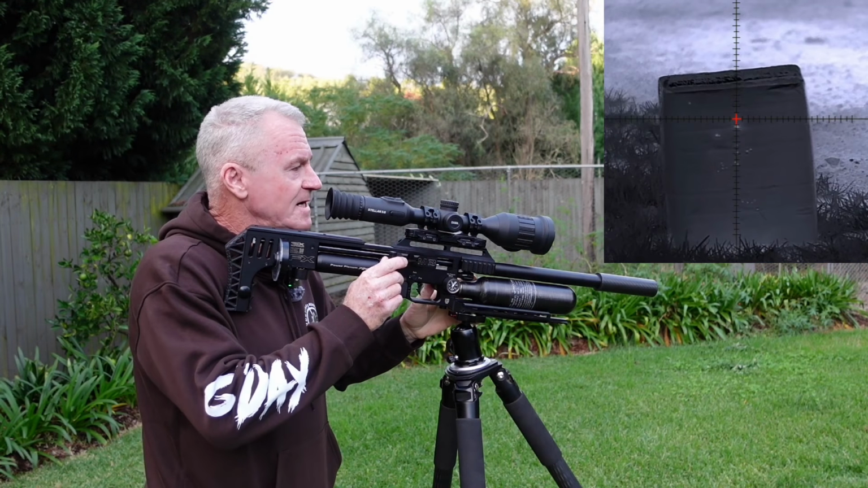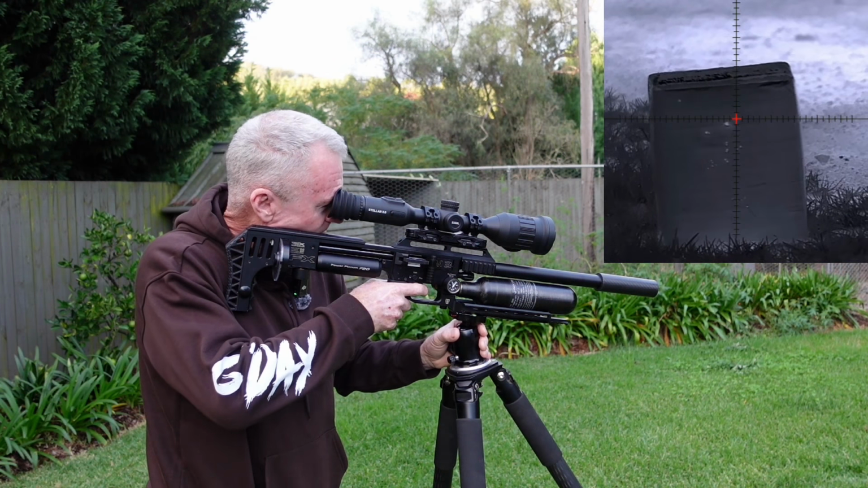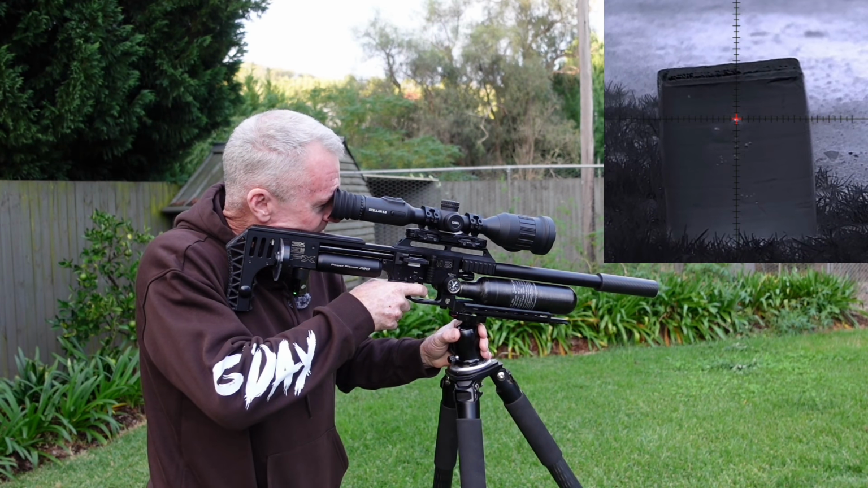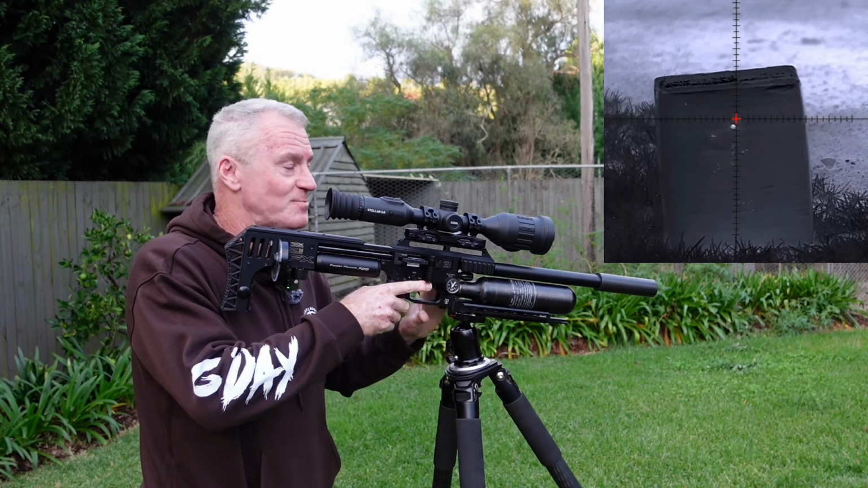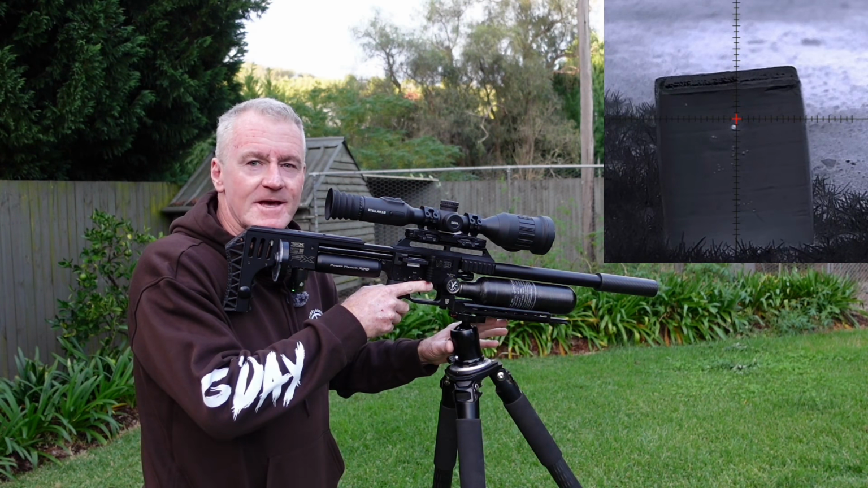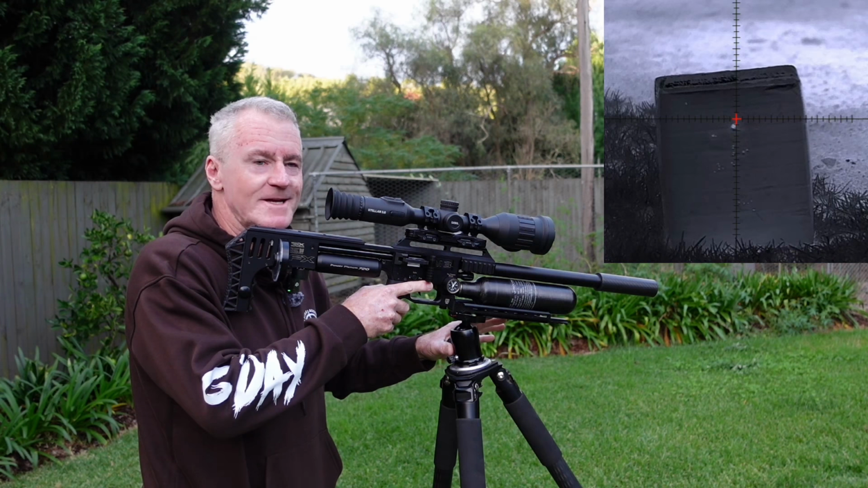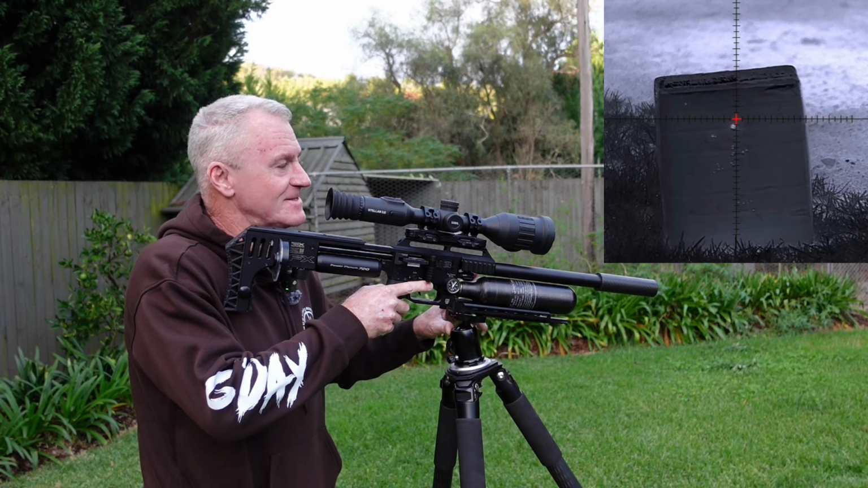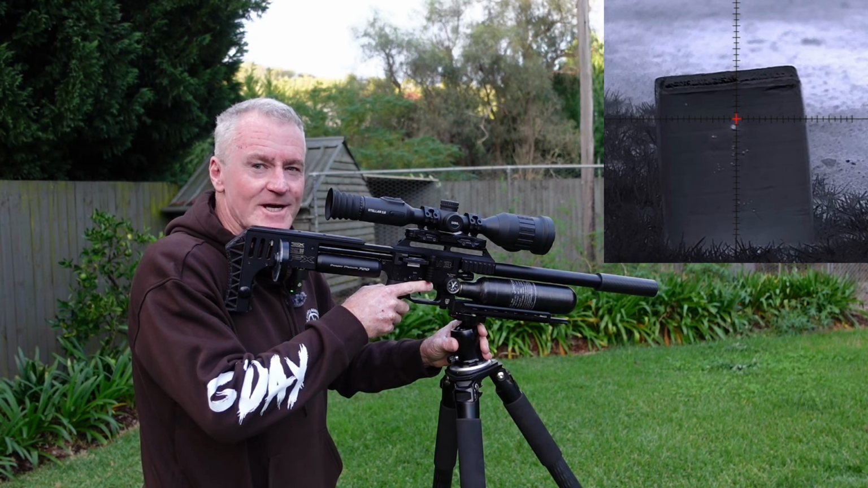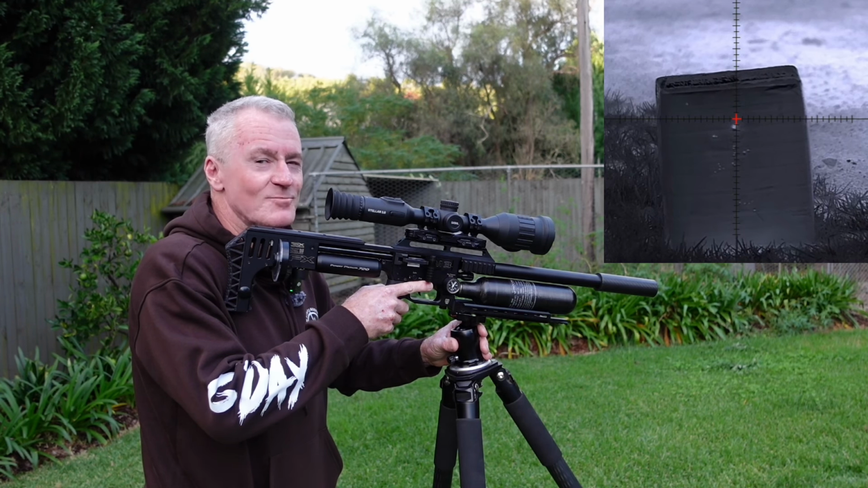We'll just check my 5 metre zero. And that is spot on. What I'll have to do is anything a little bit closer than that tonight, I'll just hold over accordingly. The challenging part is going to be weaving these pellets through the mesh and getting a solid brain shot on the rats. Pretty confident though.